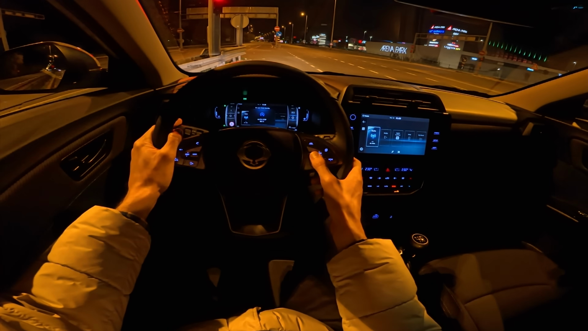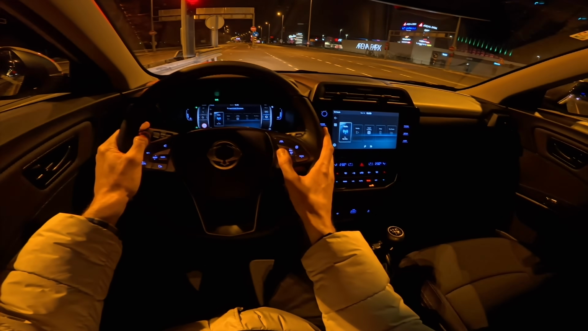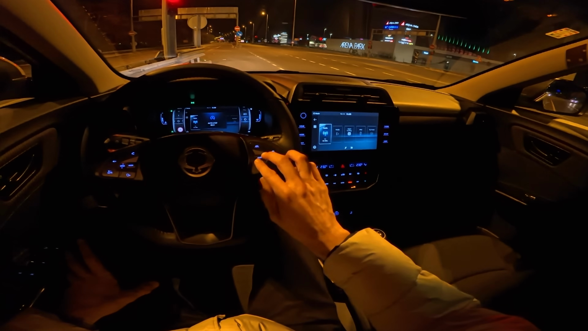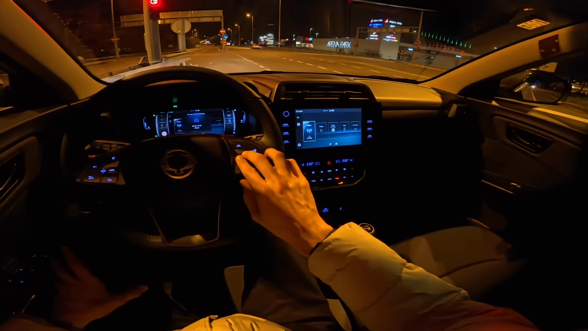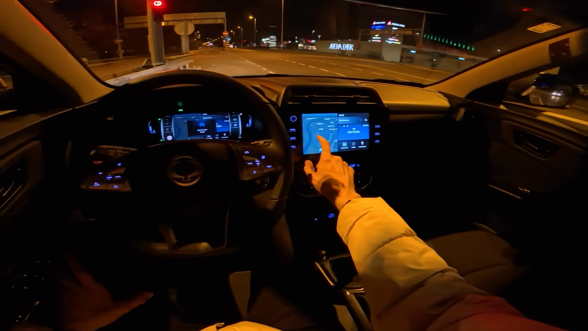So it's a good thing if you came back and watched this review. That's maybe a good thing, because look at this. I'm sorry I don't have the cable here for Apple CarPlay. It might even work wirelessly, but I haven't connected it.